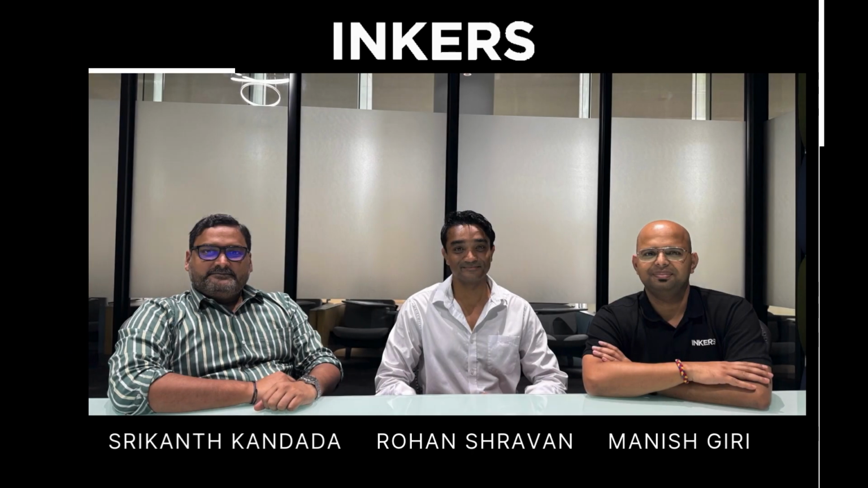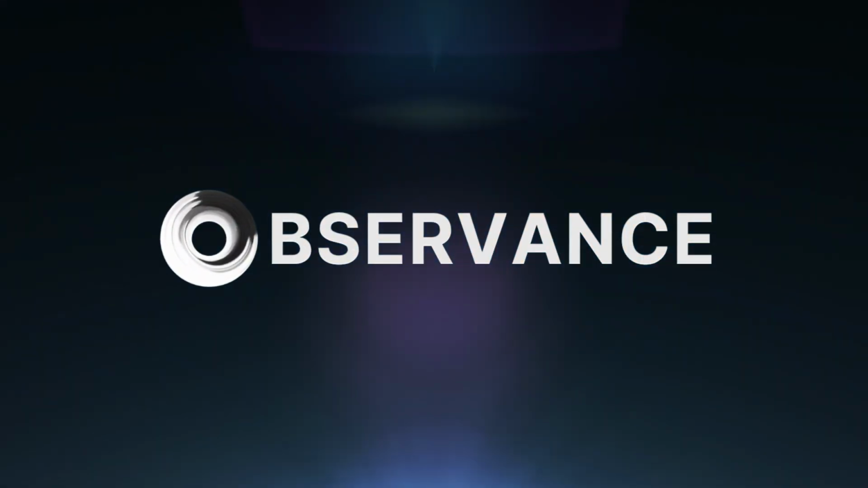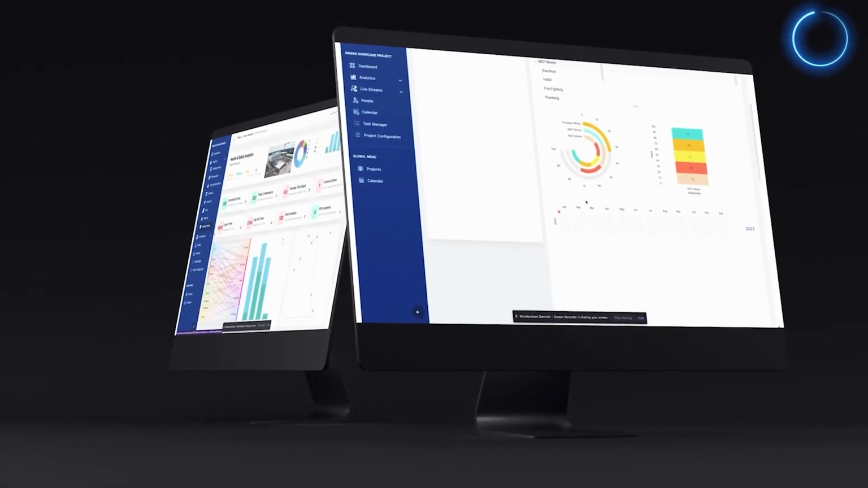Meet the Inkers team, the driving force behind Observance. The team is made up of skilled professionals dedicated to helping the construction sector evolve. This passion led to the creation of Observance, the game-changing construction management solution. With Observance, you're equipped with an array of powerful tools that will revolutionize the way you manage construction projects.